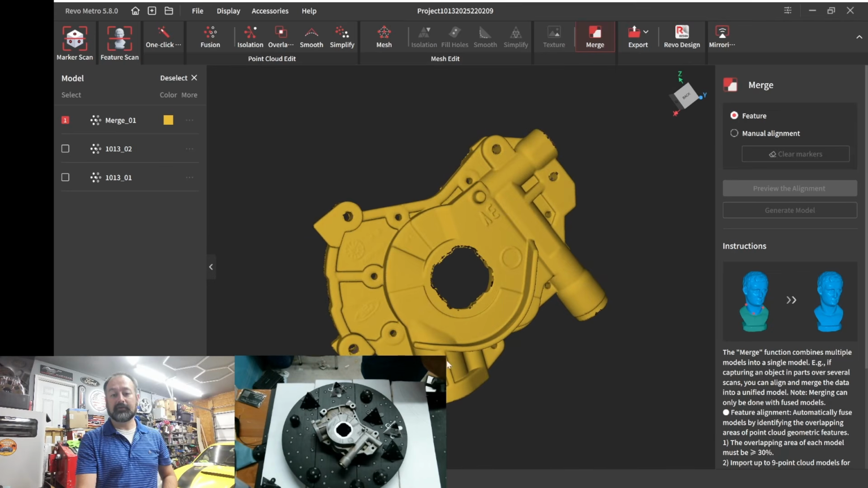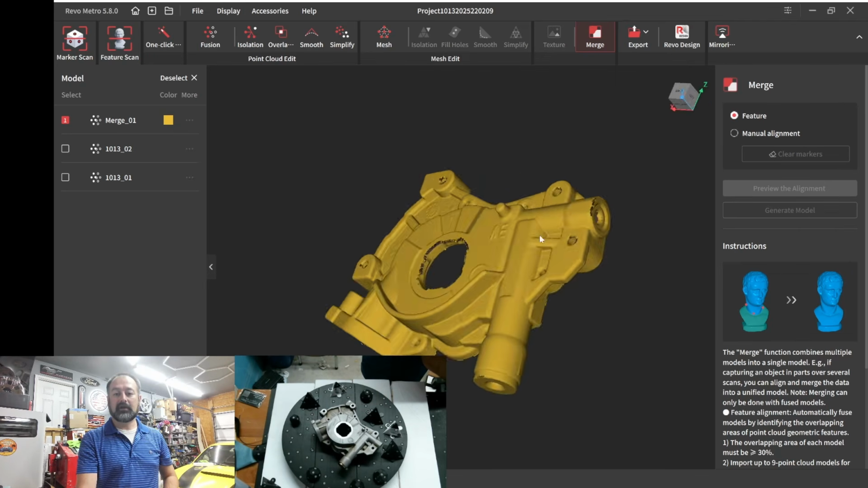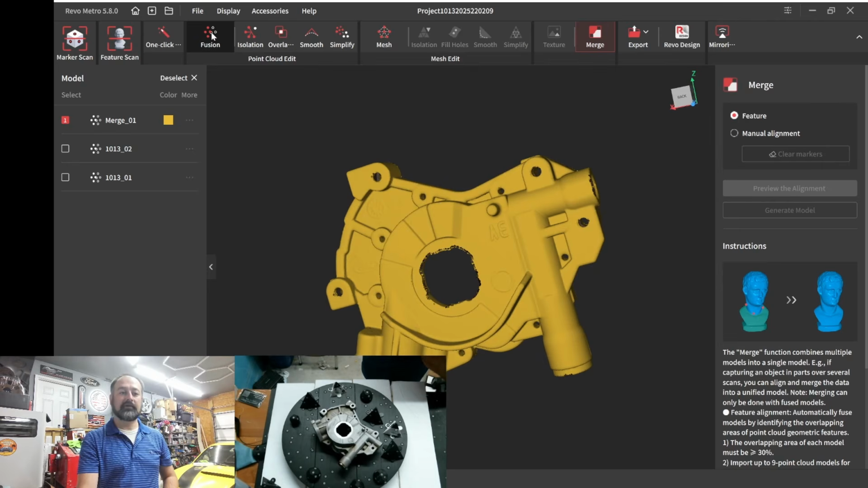And this is very important. This is to align your sprocket. So if you got that off, then you could have sprocket issues. I don't see any holes, so I'm going to go ahead and go into Fusion.